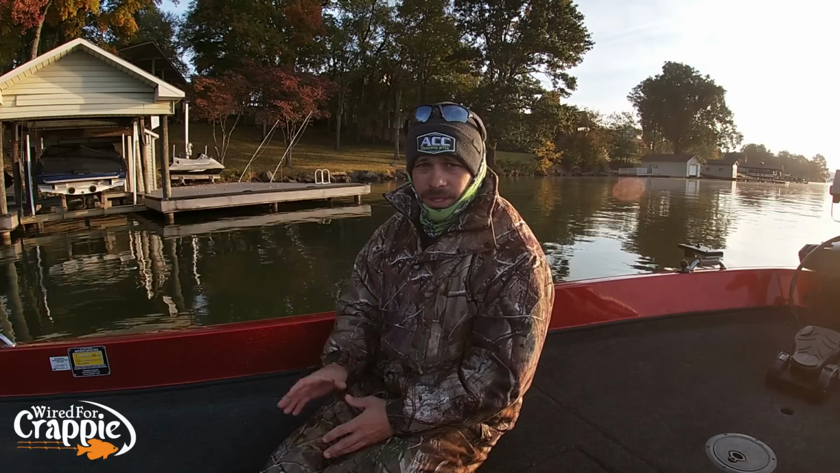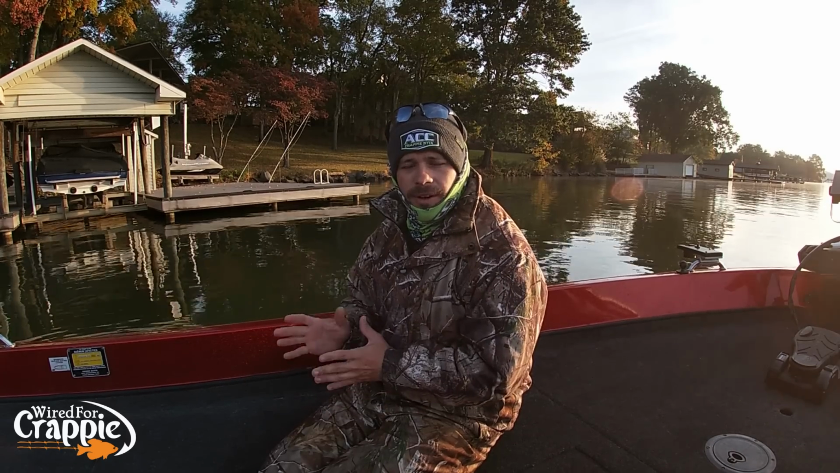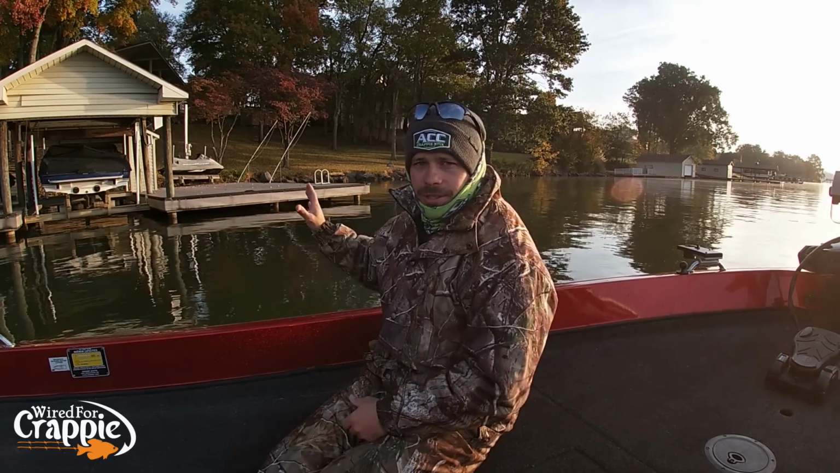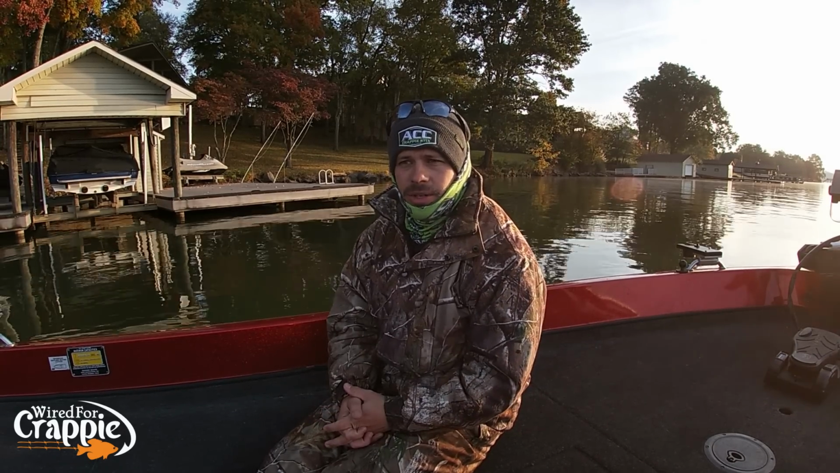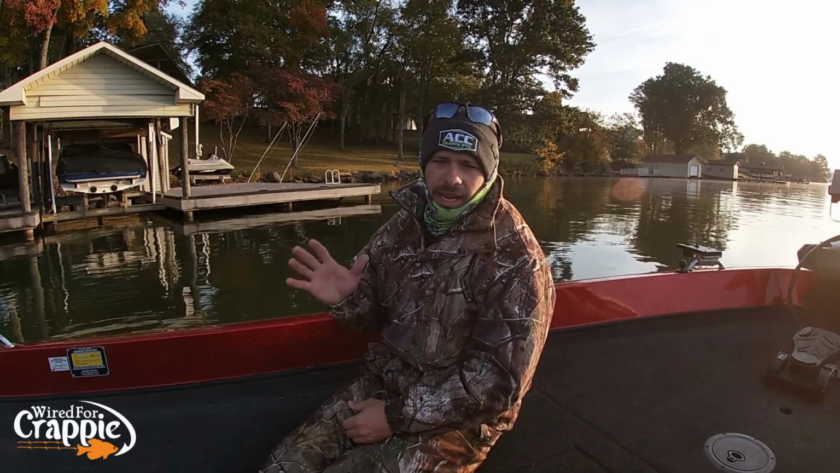Now, a lot of times when you're looking at visible structure, especially with your side imaging and your graphs and things, you will see or find offshore brush out in front of that visible structure. So, it's a win-win, right? But for the crappie fisherman that doesn't necessarily have the electronics, doesn't necessarily have the ability to find that offshore structure, visible structure holds a ton of fish.